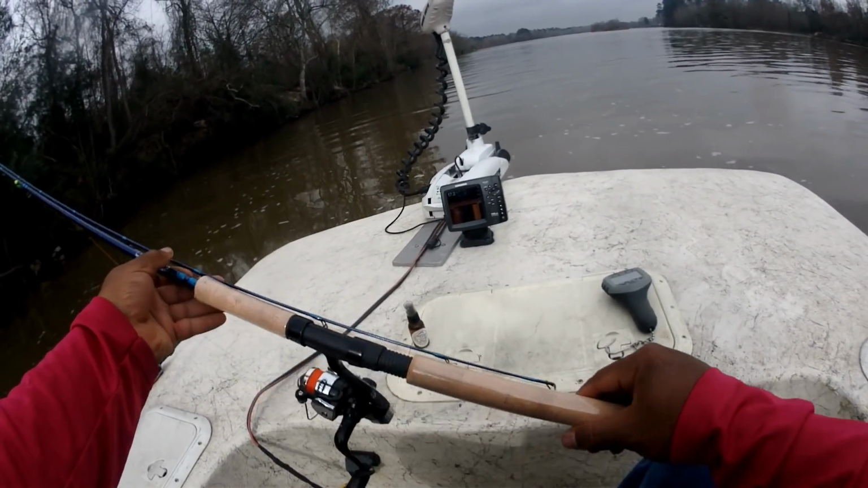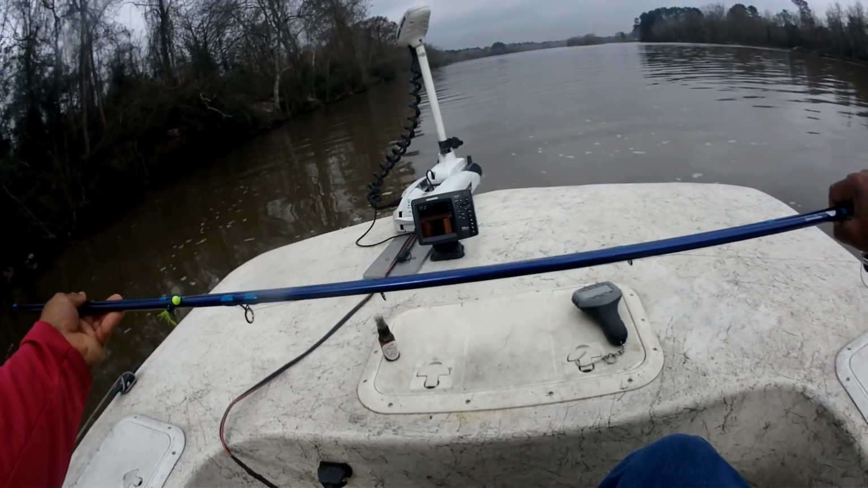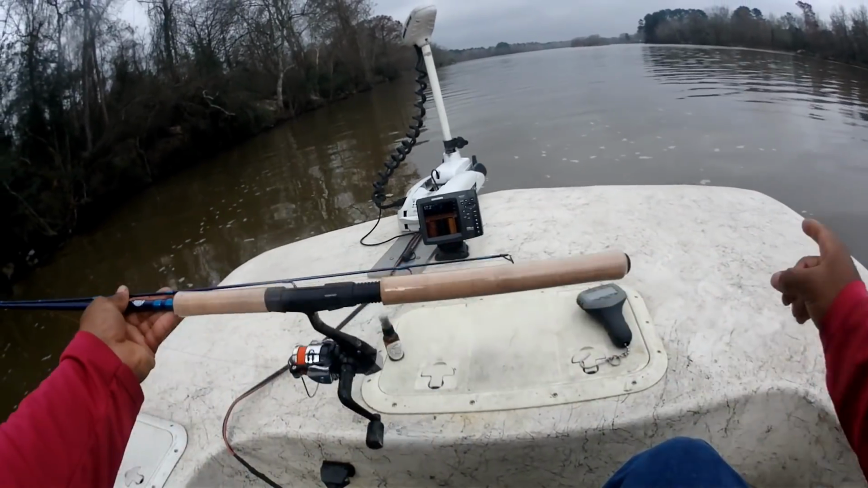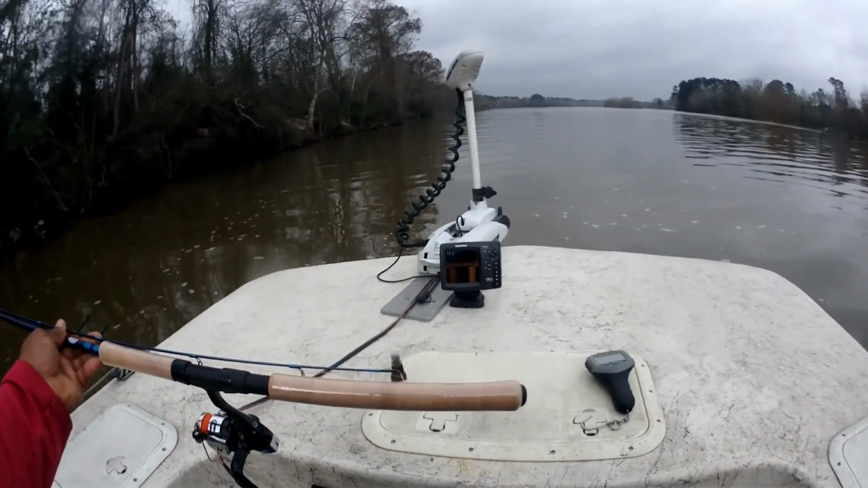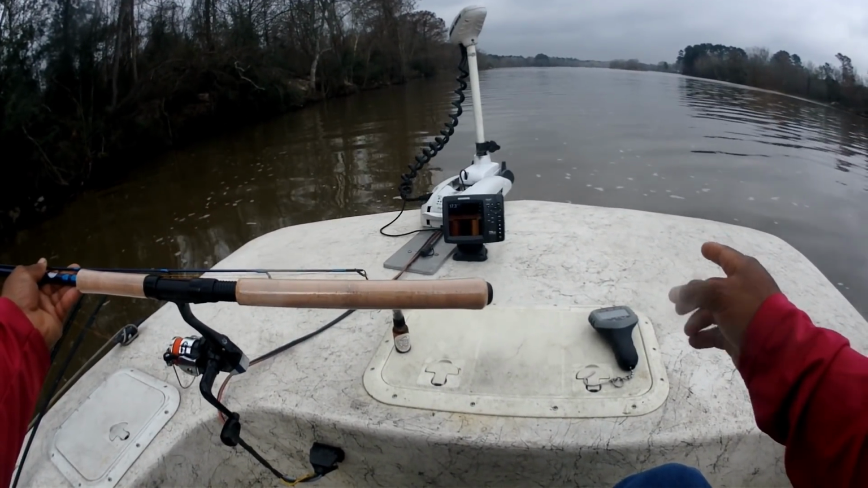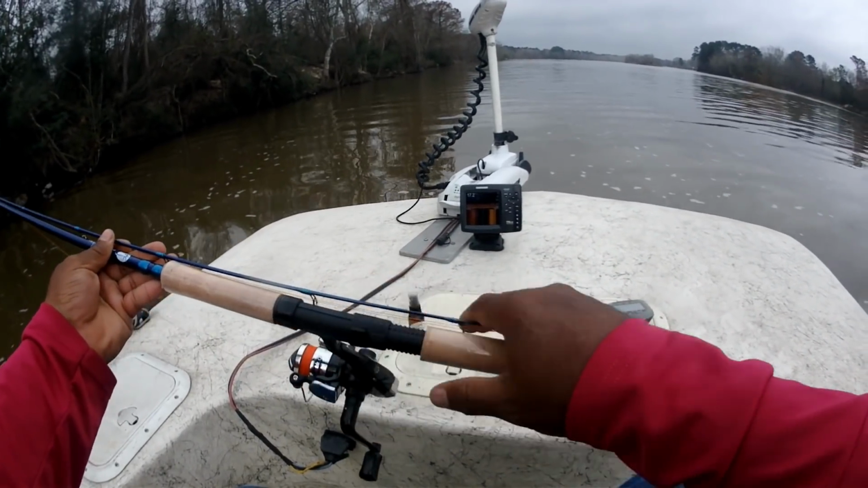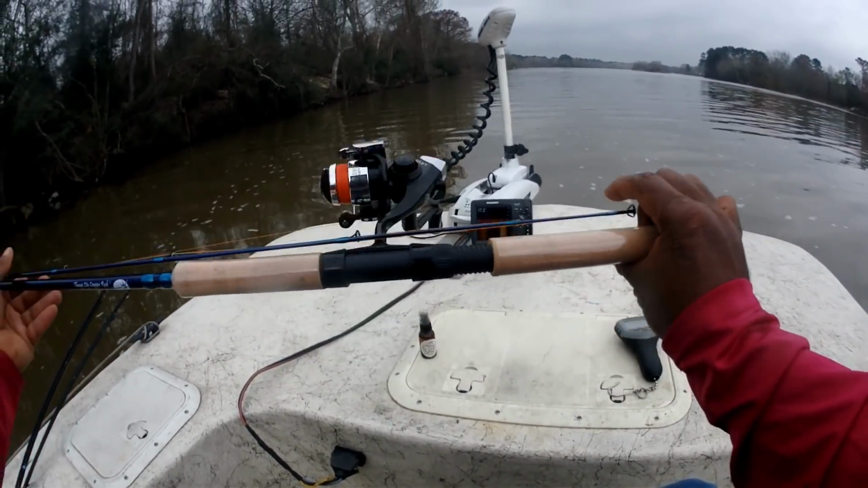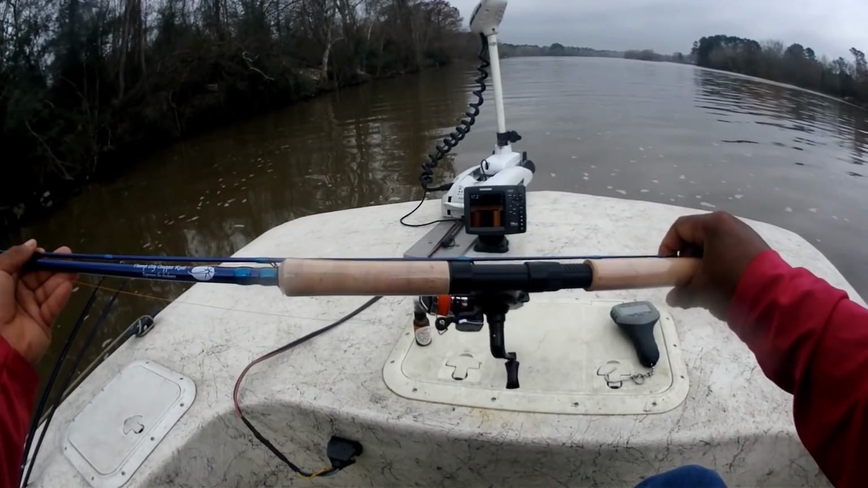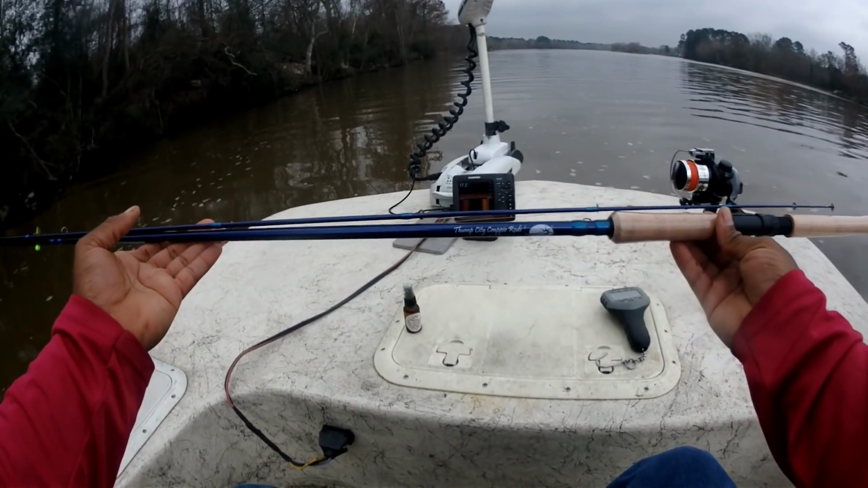So when you separate that rod and reel it up to put it together, you don't want your tip hanging 6, 7, 8 inches behind your handle. That protects your tip, which is the most fragile part of the rod. And you can tell a rod that's made by a fisherman for fishermen, and this is one.